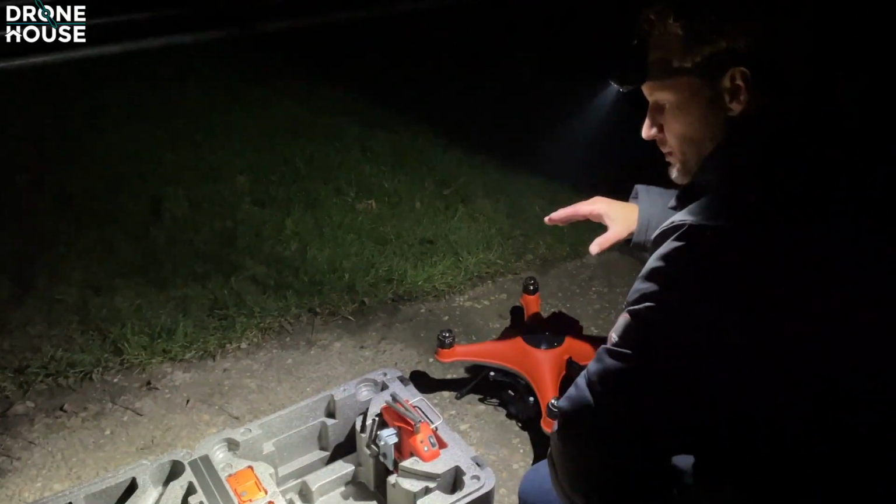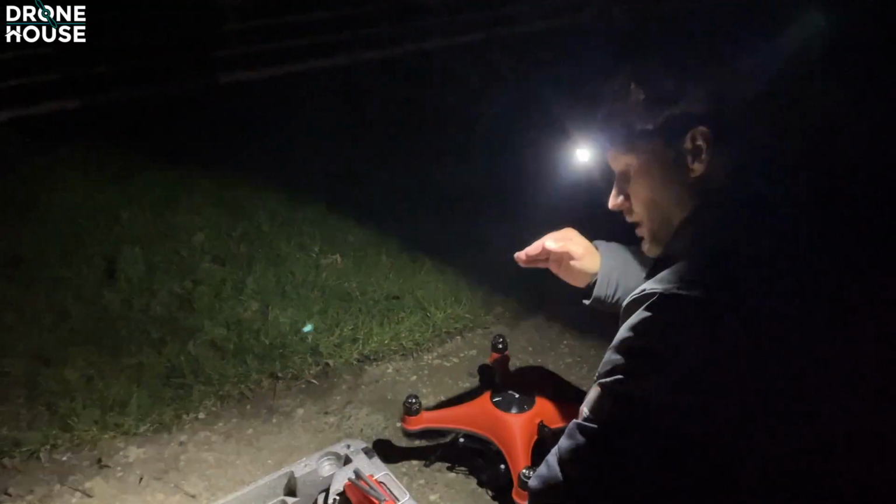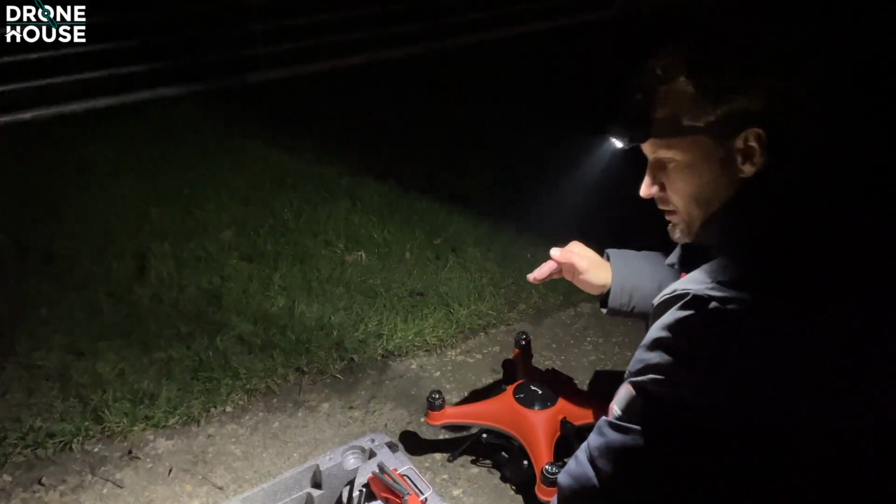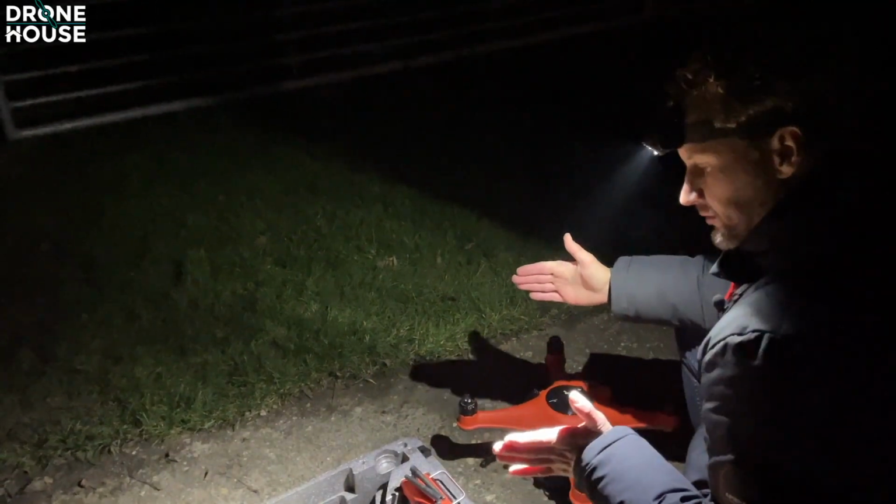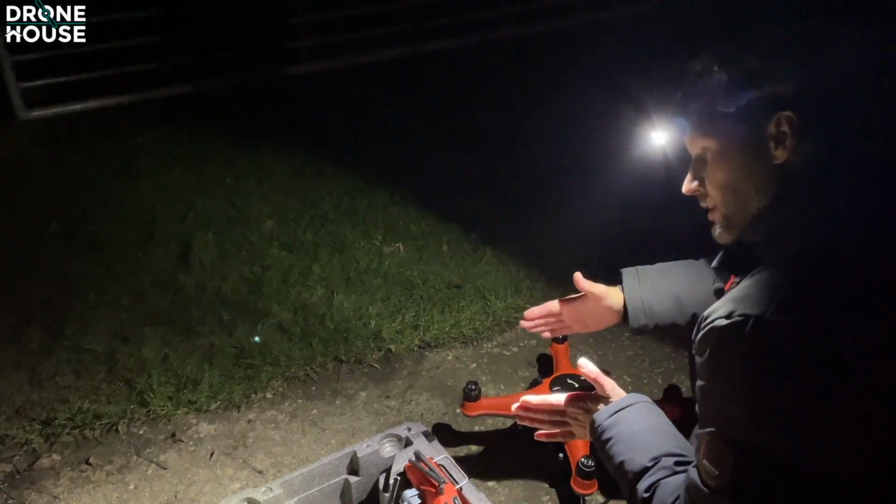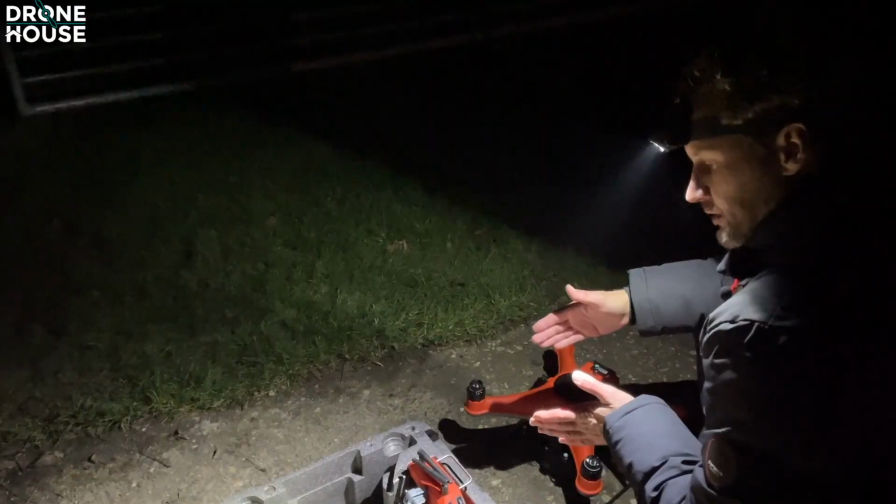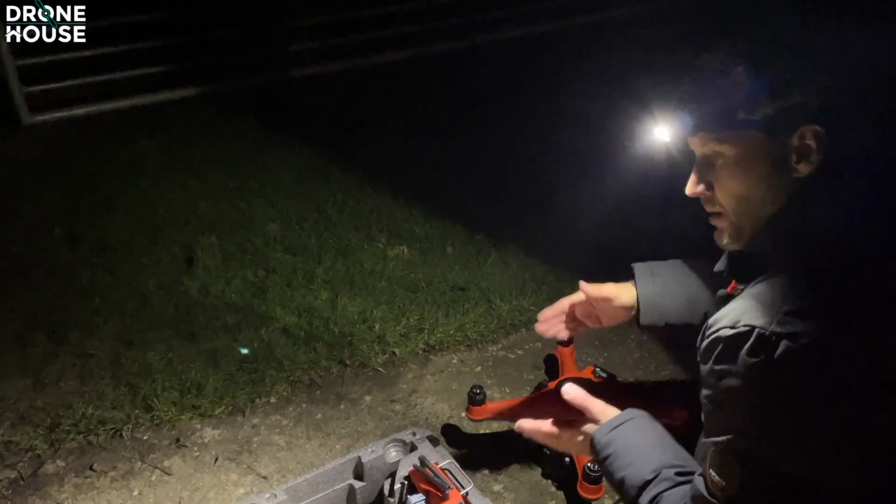It would only mean that if you fly not too high, for example 40 meters, and you use waypoint planning, then your flight paths will be closer to each other.